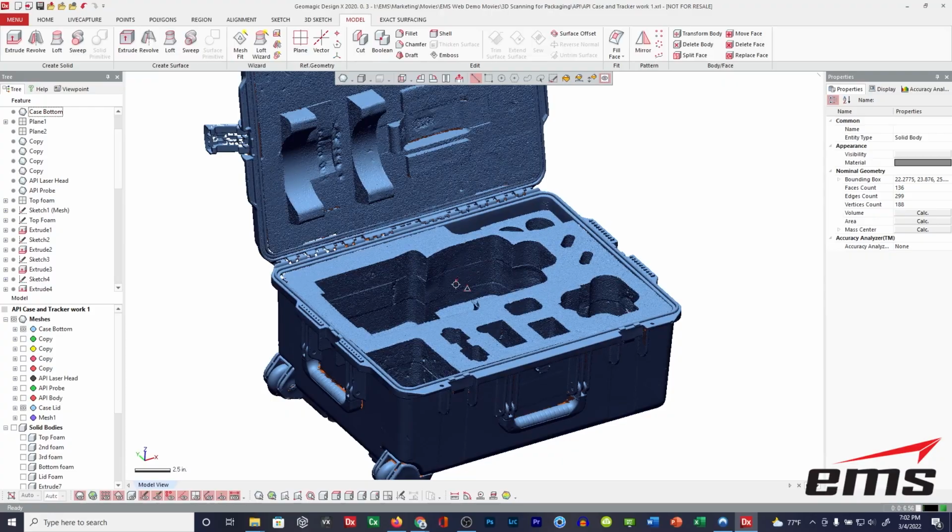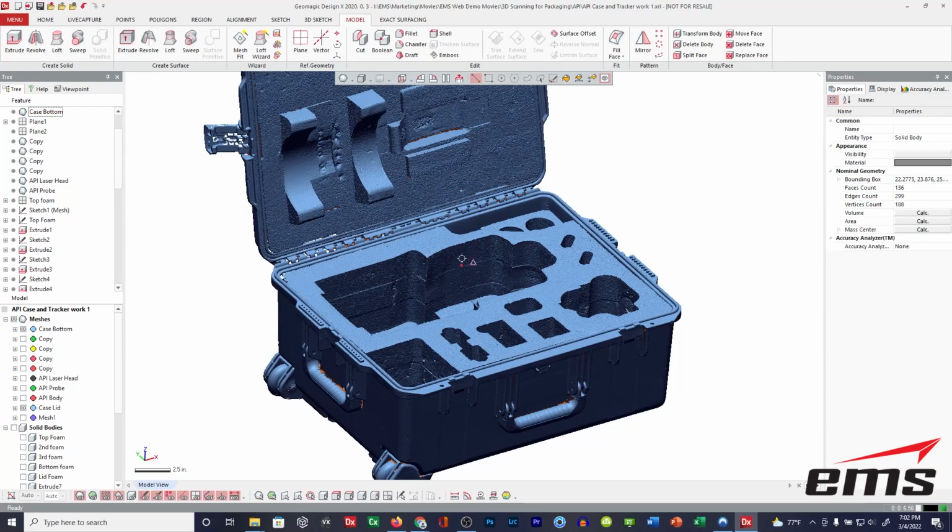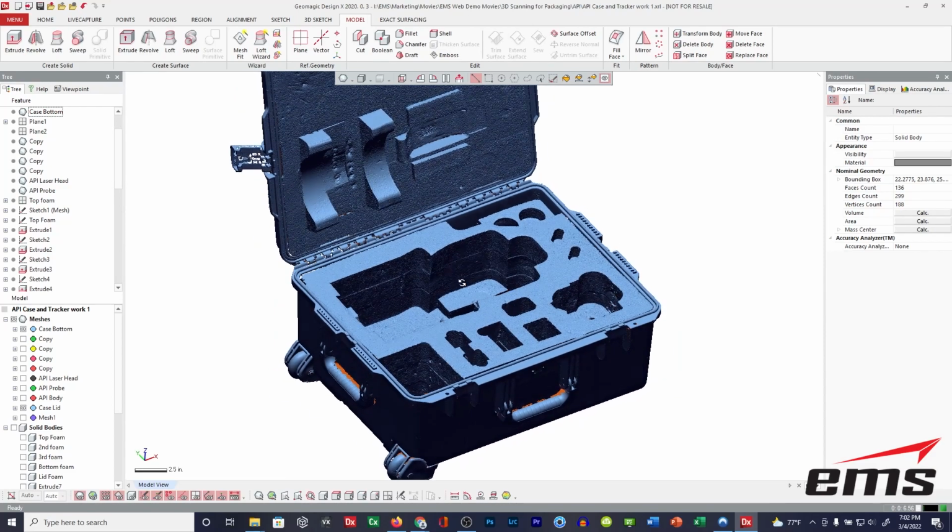Now, you'll also notice the layers here. Most foam is not a solid piece. It's usually done in layers of varying thickness. These layers are 2 inches thick, and they're glued together.